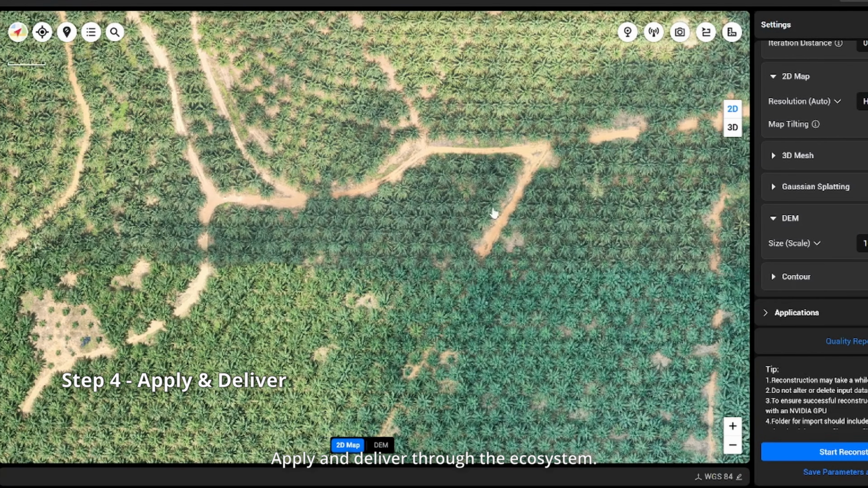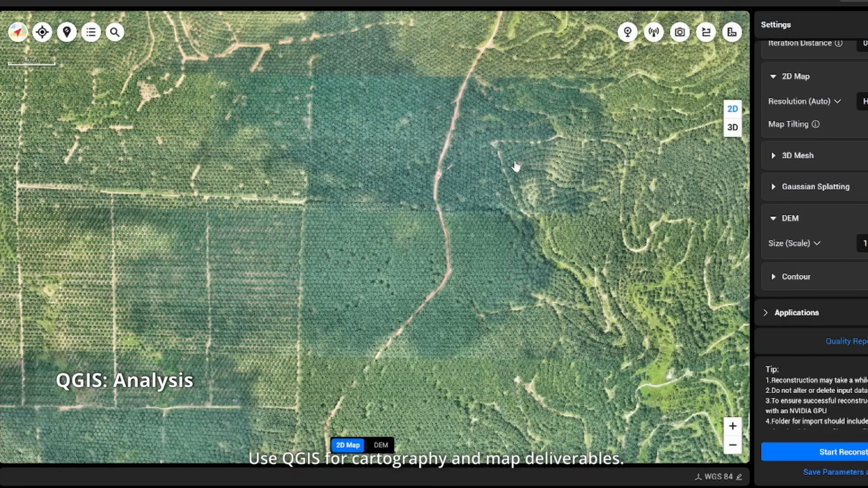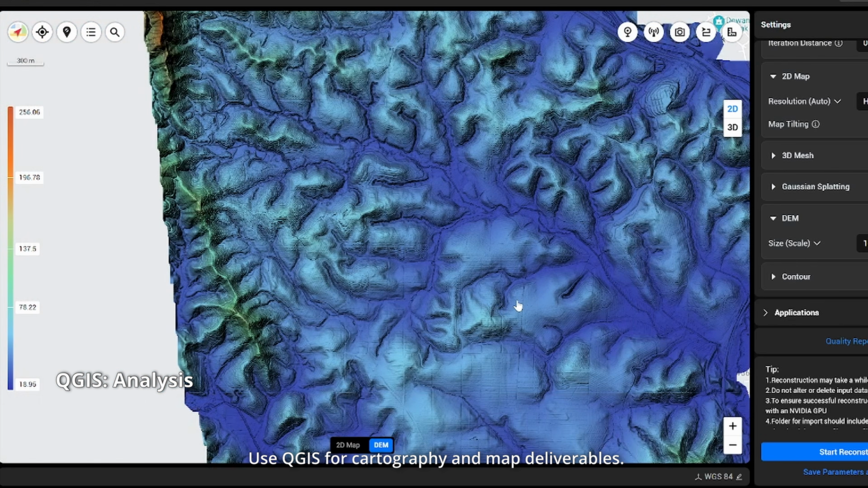Step 4. Apply and deliver through the ecosystem. Use QGIS for cartography and map deliverables.